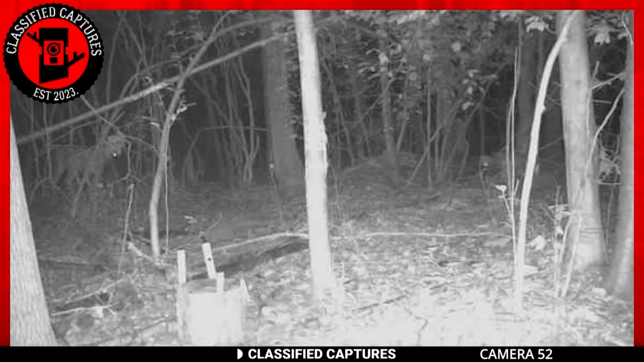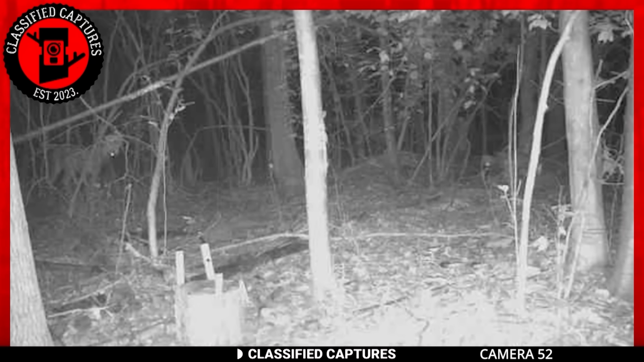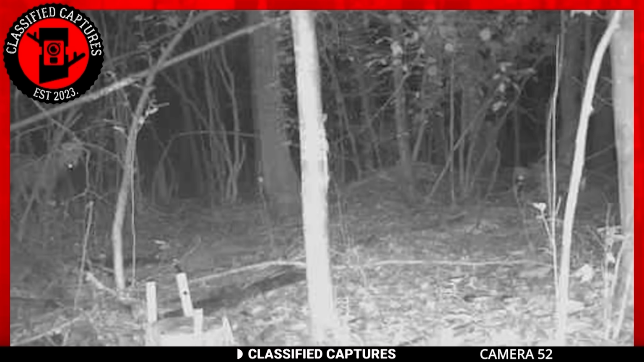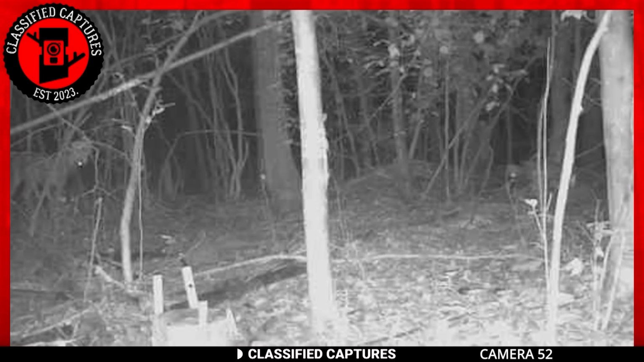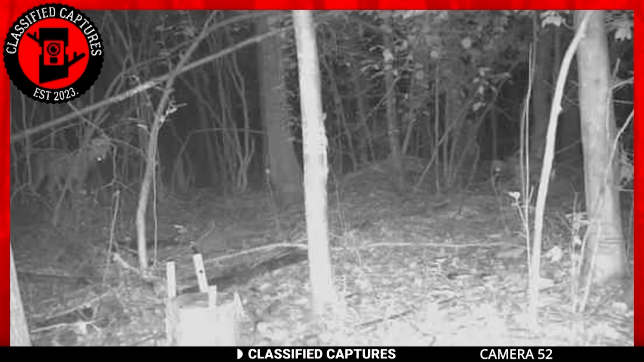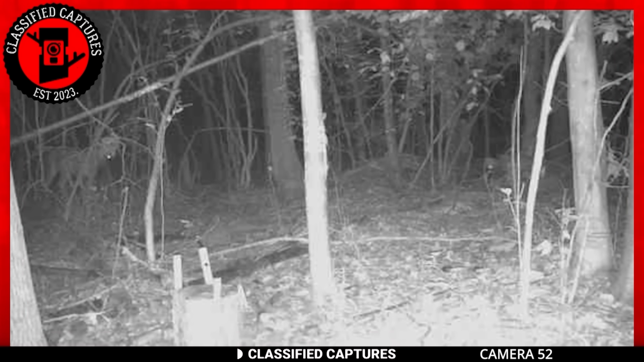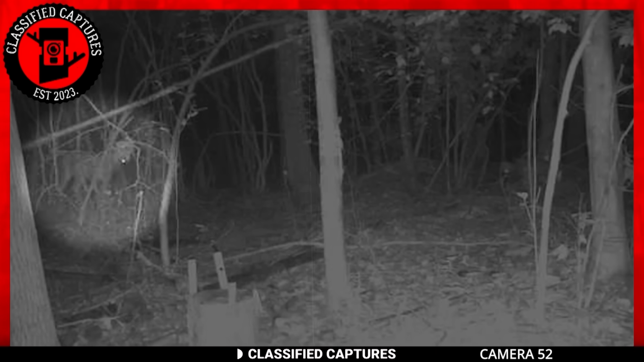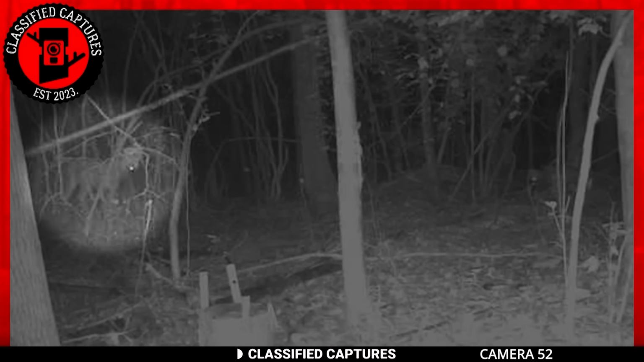Speaking of mysterious captures, take a look at this next one. At first glance, this looks like an ordinary image captured of the woods at night. A second look, however, and you'd notice something weird going on the left side of the screen. Do you see it? It appears to be some form of translucent creature moving within the trees.